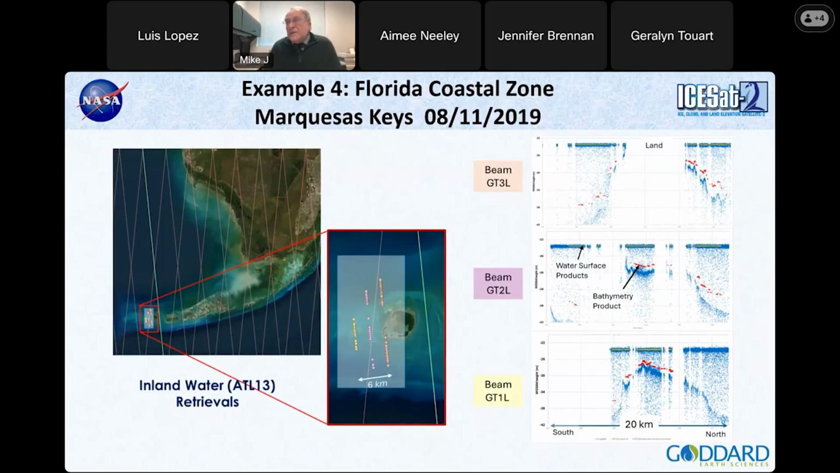Okay, and a final example here is how well do we do in estimating bathymetry in a clear zone? We peeked ahead before the product came out because this was one of our test cases. But we have the bathymetry from the latest version, version 7 of ATL13, for the coastal zone. It turns out to be the very last island in the Florida Keys. It's called Marquesas, and it was crossed in October of 2019.